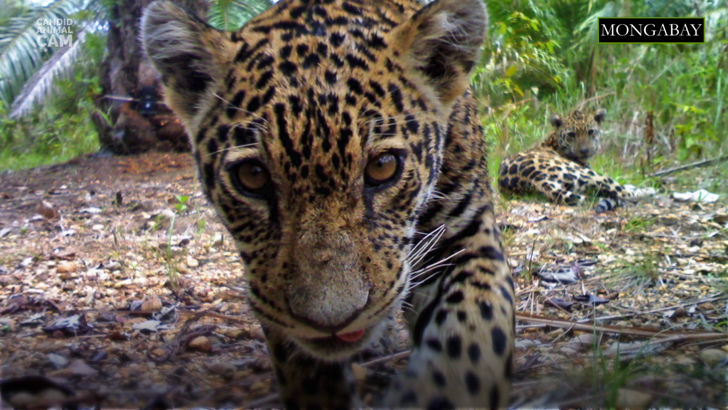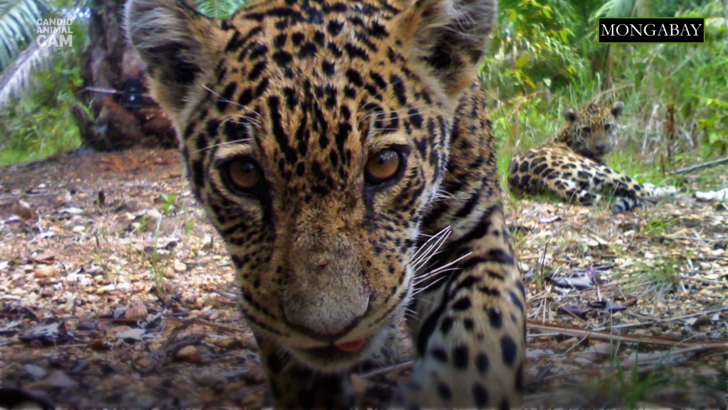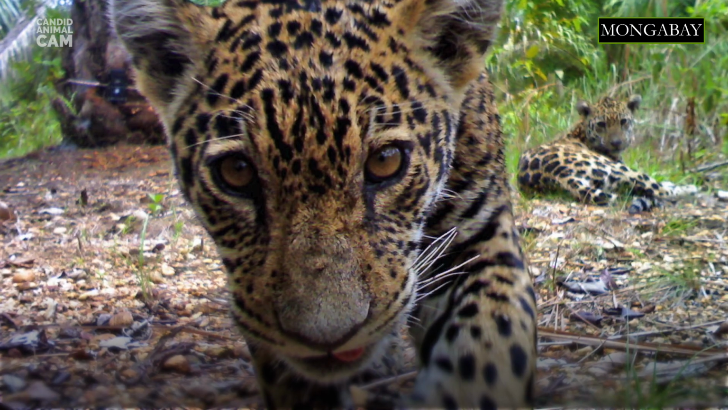They look a lot like leopards, which live in Africa and Asia, but jaguars are larger, more muscular, and have a more robust head. This solitary and elusive creature has a tawny yellow coat covered with beautiful spots and rosettes, which are ideal to camouflage in the forest. Because the spots and their shapes vary between jaguars, researchers can identify them individually.